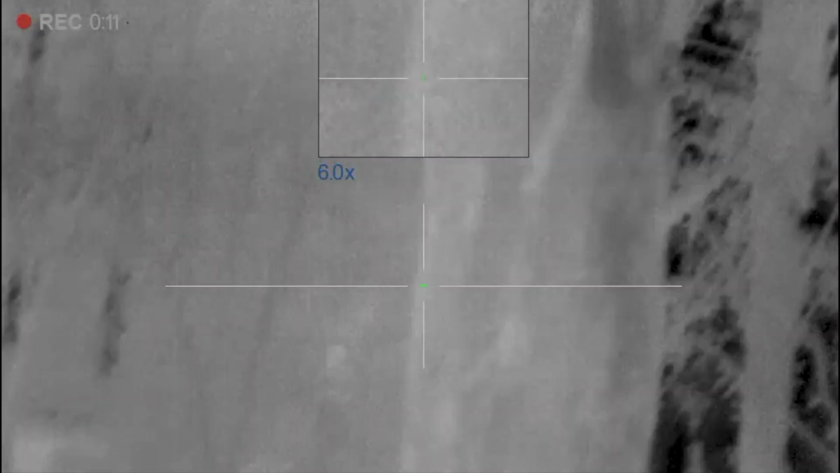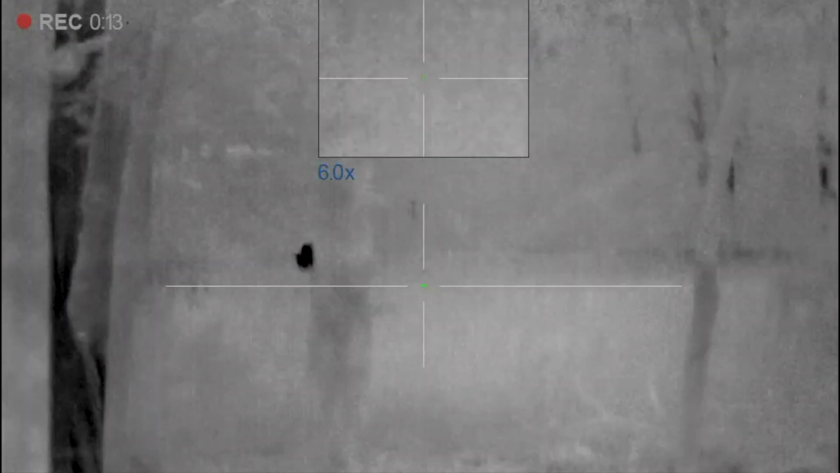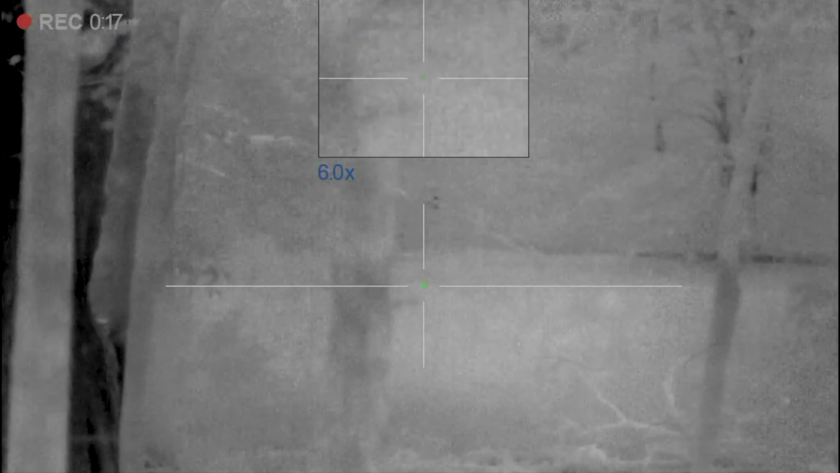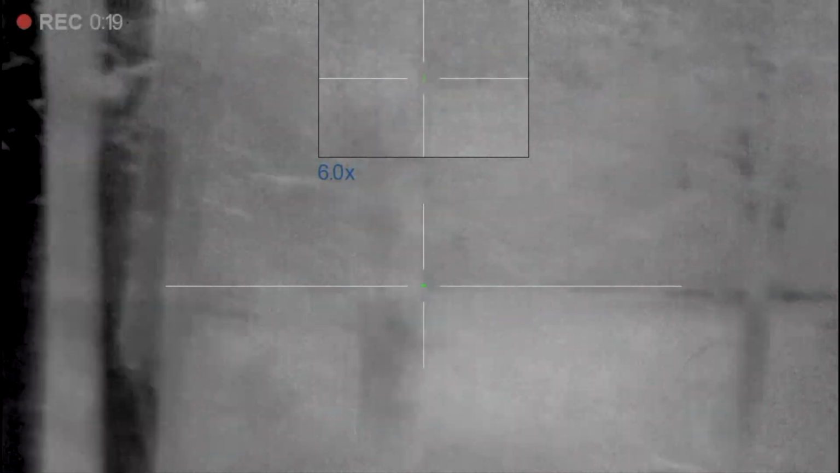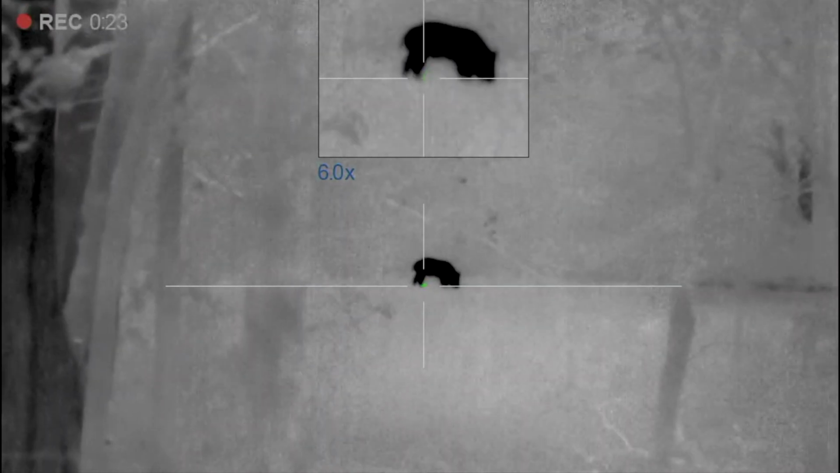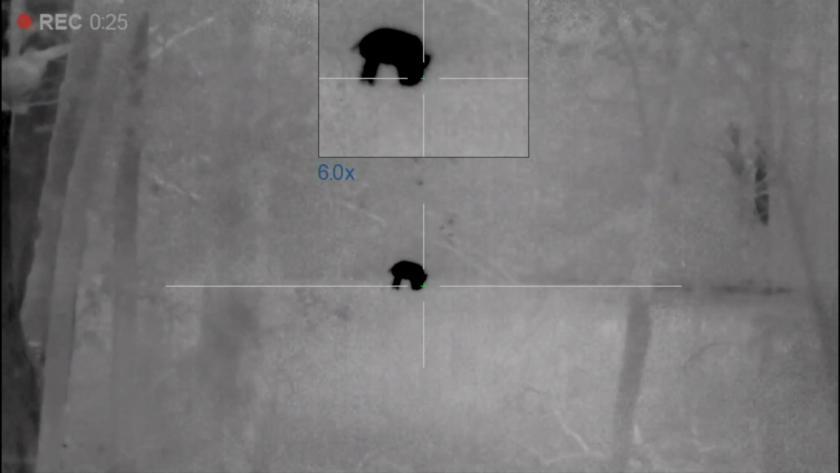Sean is shooting a Christensen Arms 308 using a Hornady 125 grain SST bullet. I am using an Air Precision 6.5 Creedmoor using the new 109 grain Absolute Hammer bullets. I don't have a shot. Okay, ready? 1 and 2 and...